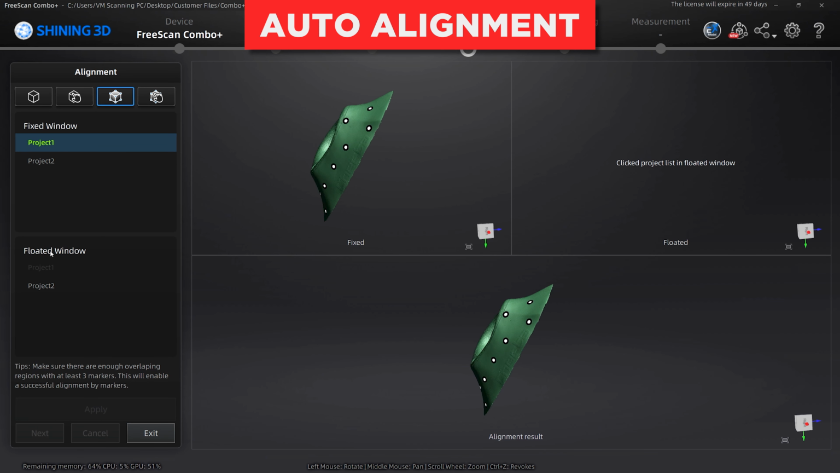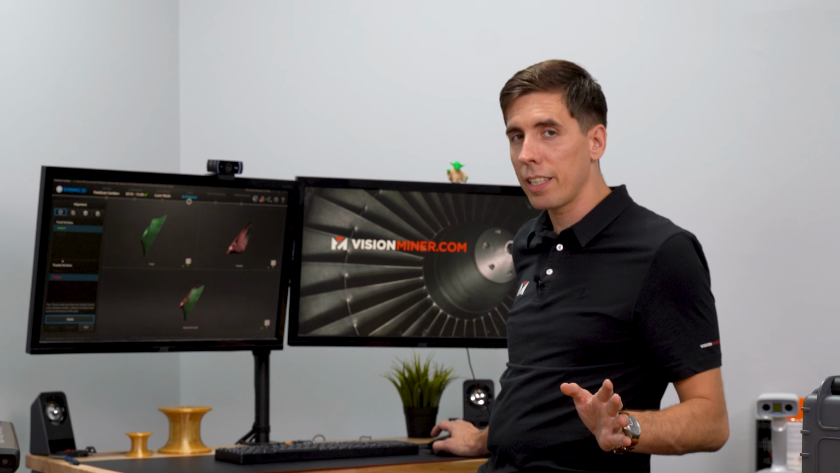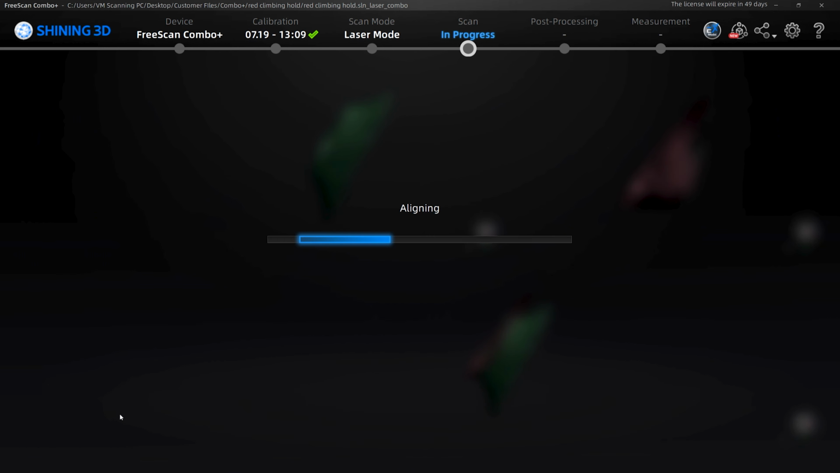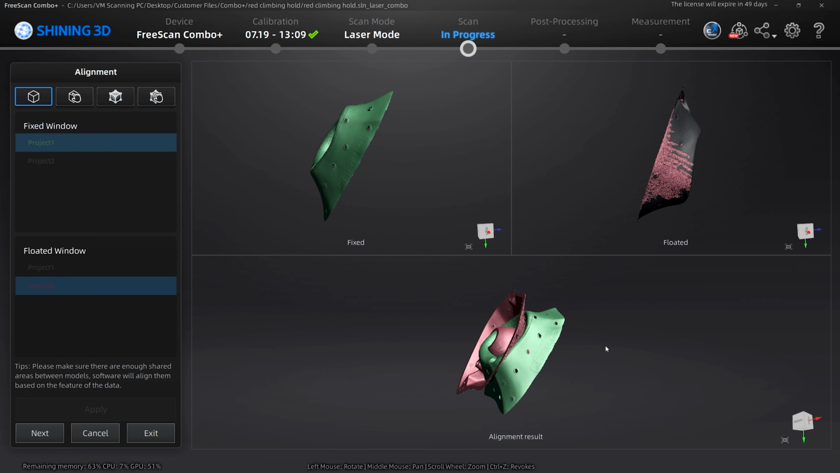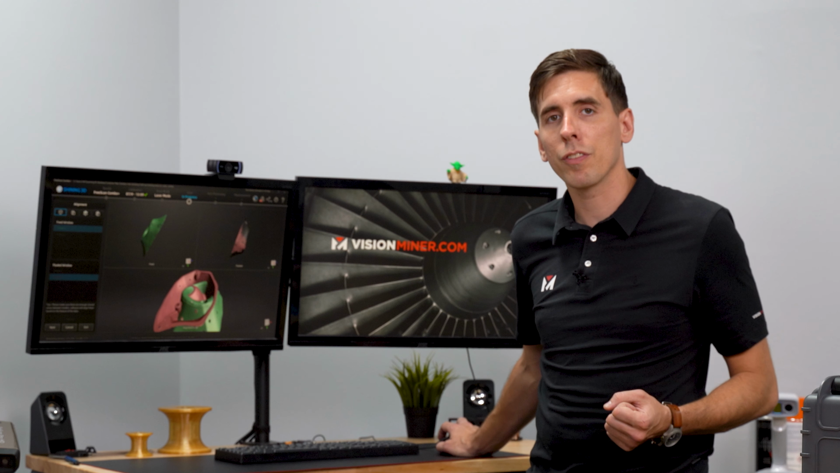So I select project 1, project 2, I'm gonna go auto feature alignment. Let's see if it works. Hit apply, and it did not work as expected. Not enough geometry by itself to align the two.